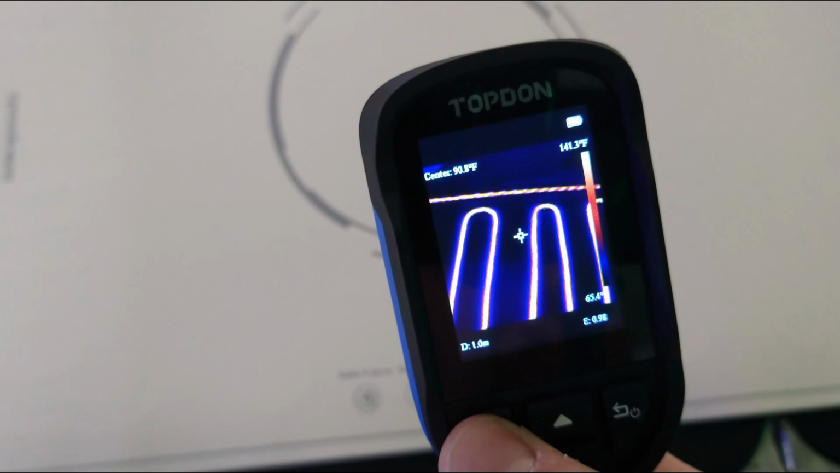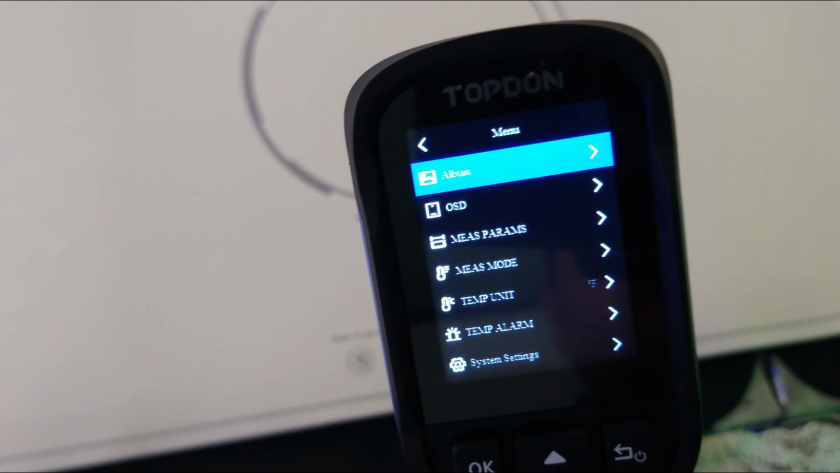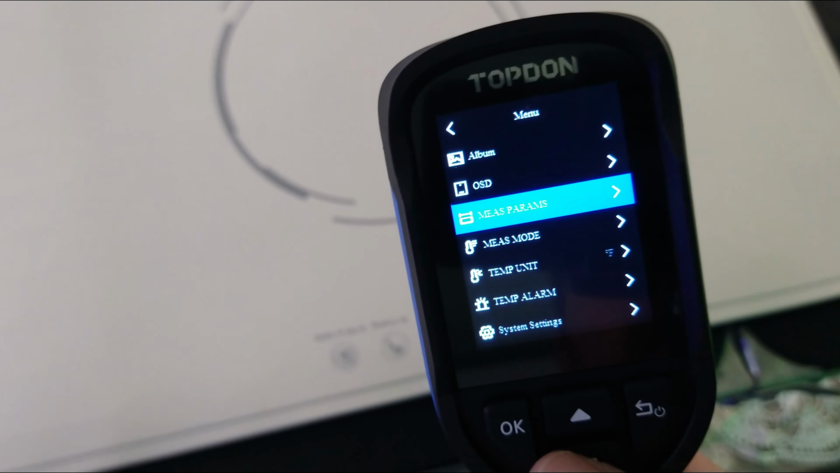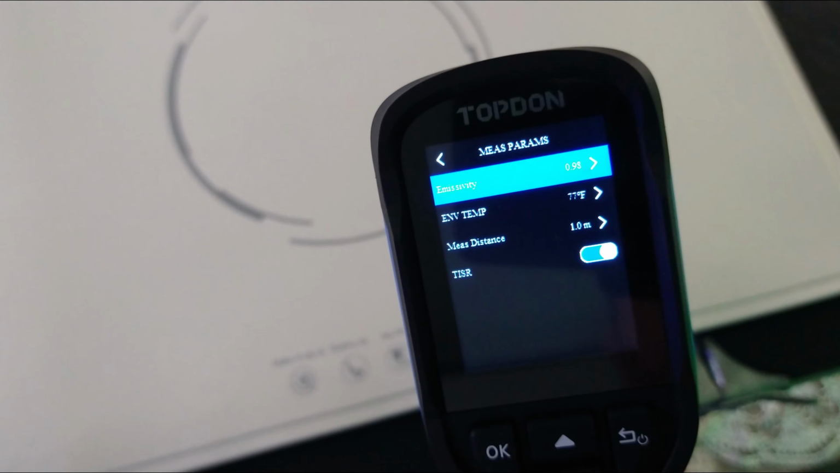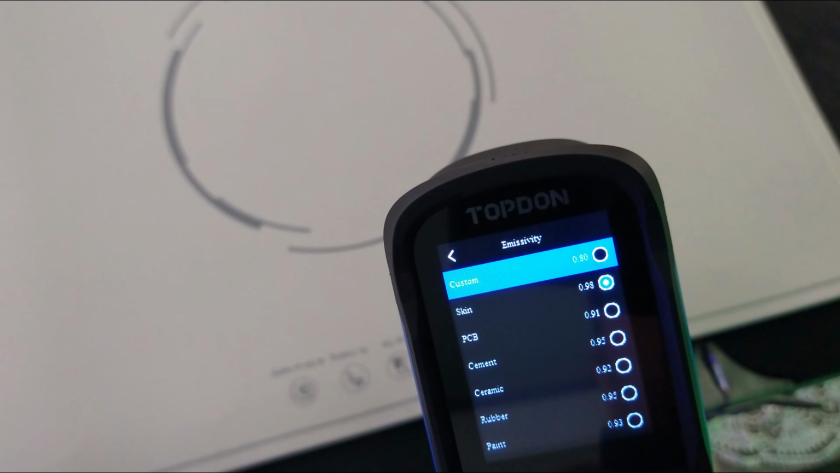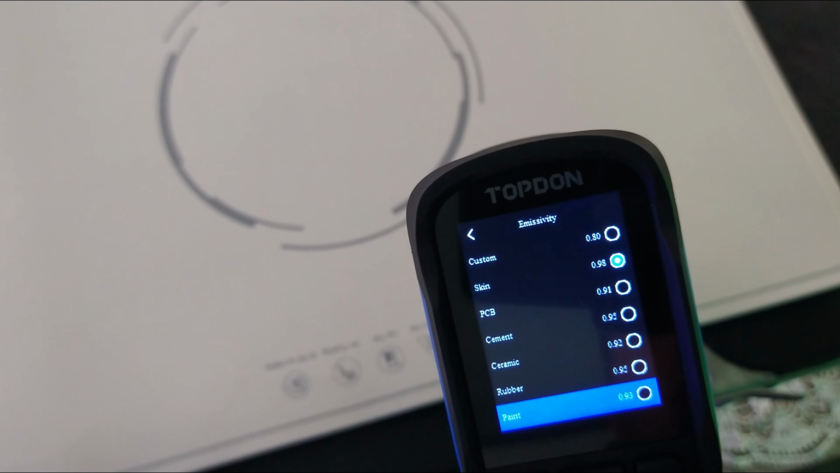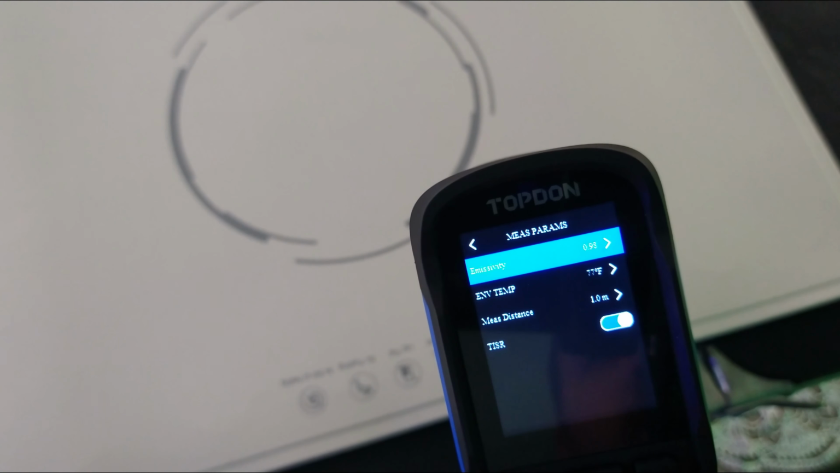But that's about it for this. In our menu, I will take a look at this with you. There's album, that's where you can look at your pictures that you take. OSD, I'm really not sure what that is. Measure parameters, that's actually an important one because it gives you the emissivity settings. So for different types of materials here, if I go in here, you've got skin, PCB, cement, ceramic, rubber, all kinds of different emissivity settings here. So that's a handy thing to have. We'll go back here.